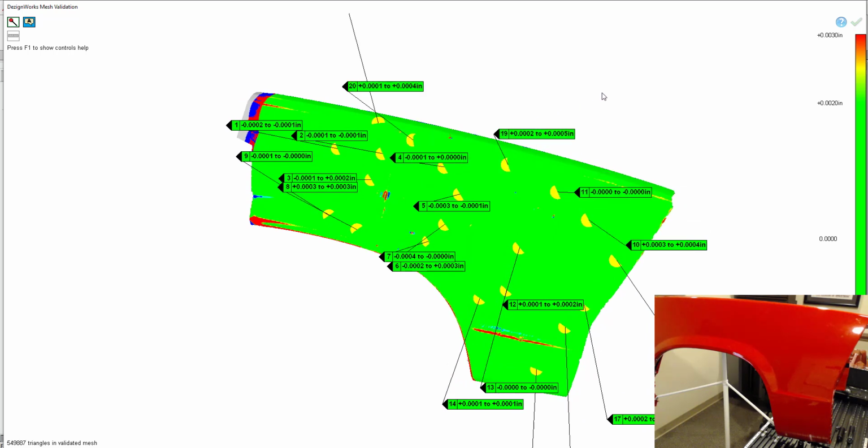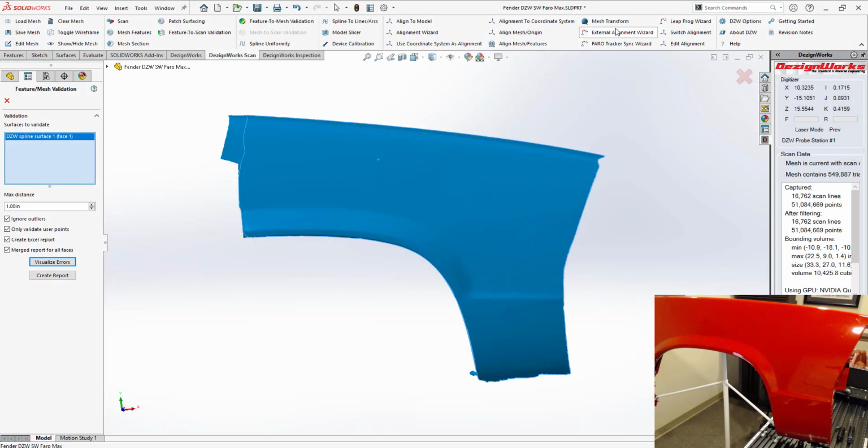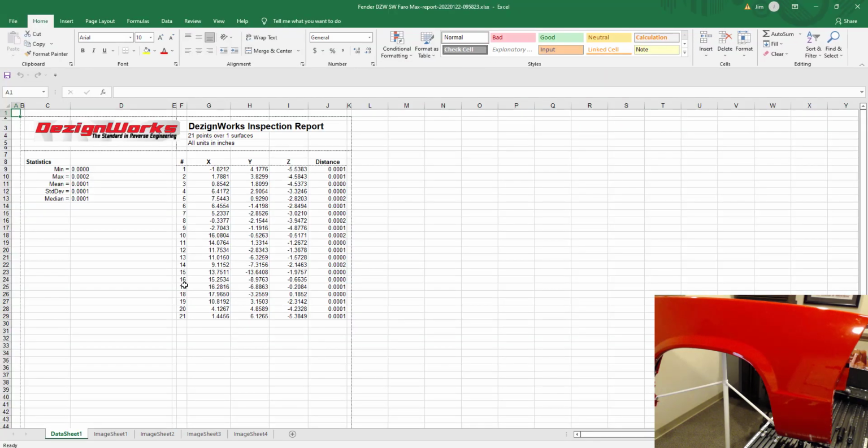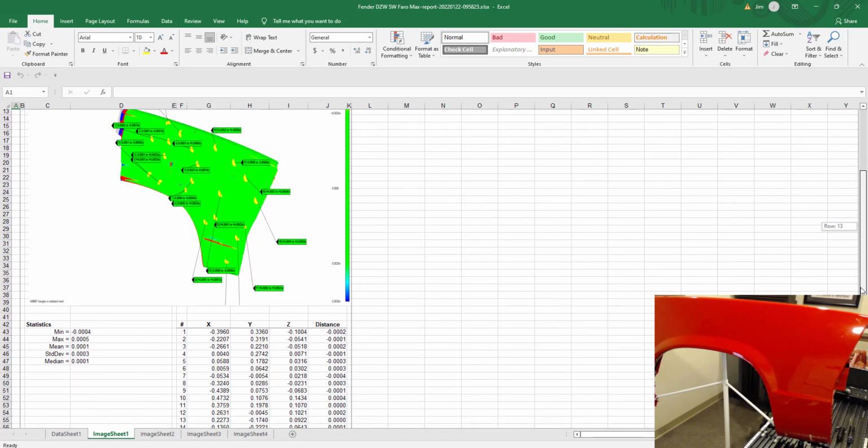We can save out the view of this to our report. You have unlimited views. You can also change decimal places, what the deviation is on the color map. And now we'll create a report. So now the deviation showing you the mean is a tenth. Standard deviation is 1/10, all live. You can actually see the image sheets we built, all included.